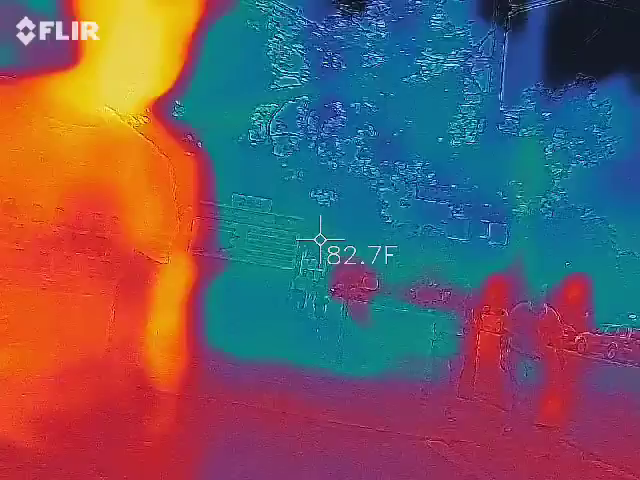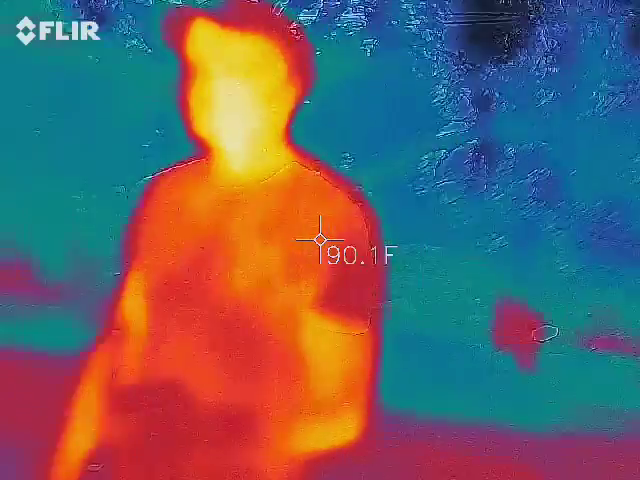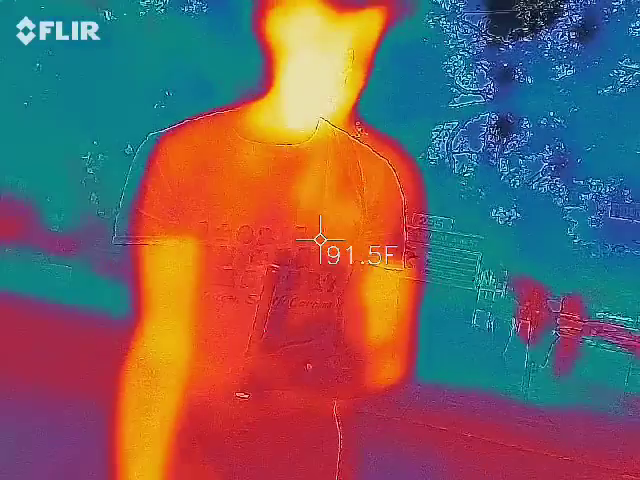This is a laser grid. Wow. Oh, sweet. So what does this guy do? Helps us see things we can't see with the naked eye. Okay? So super cool stuff.